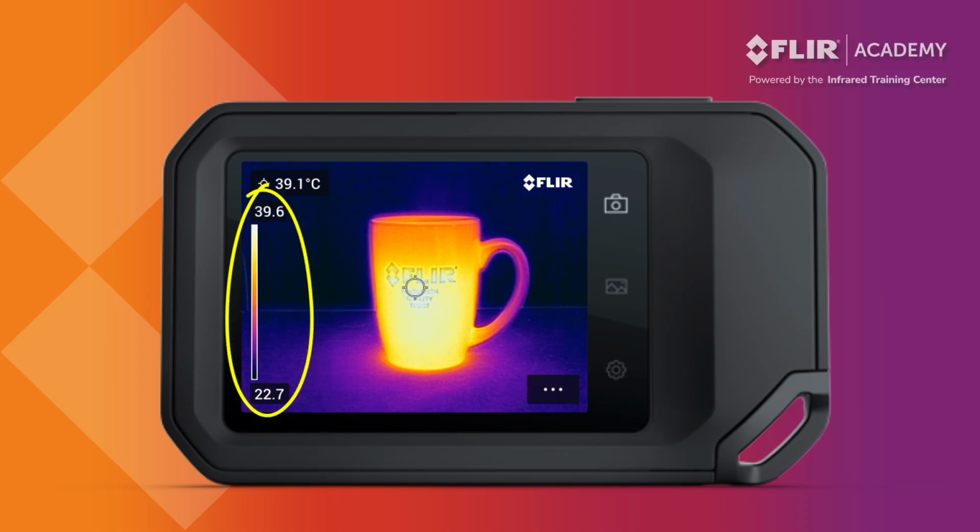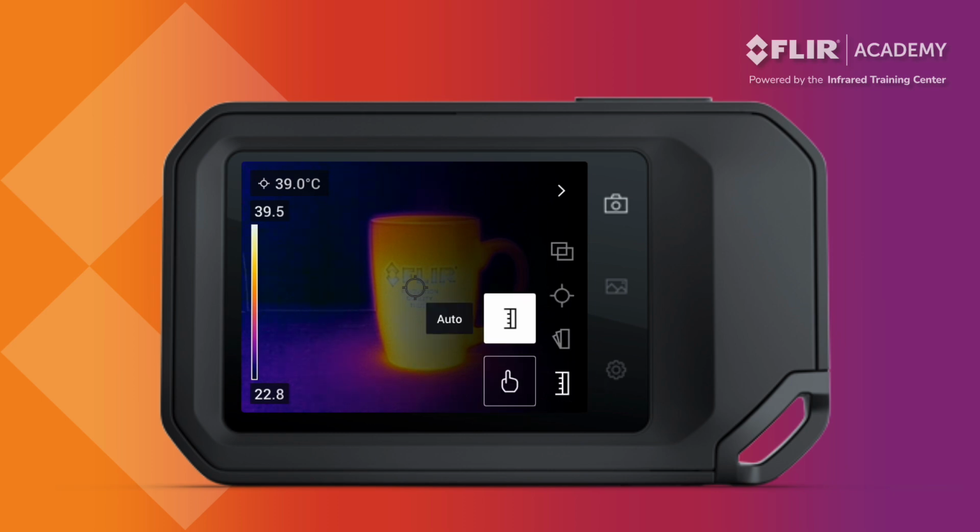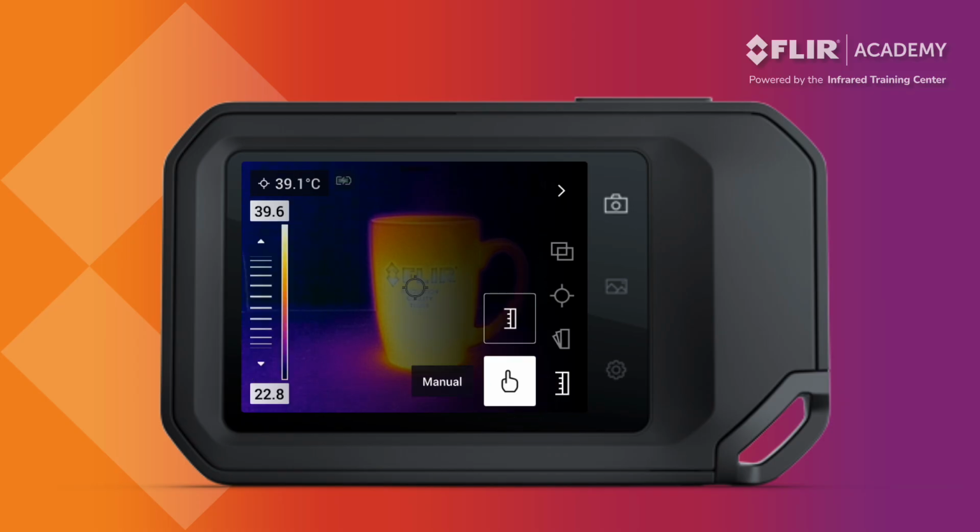This automatically changes the temperature scale based on the hottest and coldest objects in the field of view. There may be times, however, when manual adjustment is required. This is especially true when there are very hot or cold targets in the frame. Select the temperature scale option from the main menu to open the span and level settings. Tap the finger icon to switch to manual mode. This will highlight the top and bottom temperature values displayed on the scale.